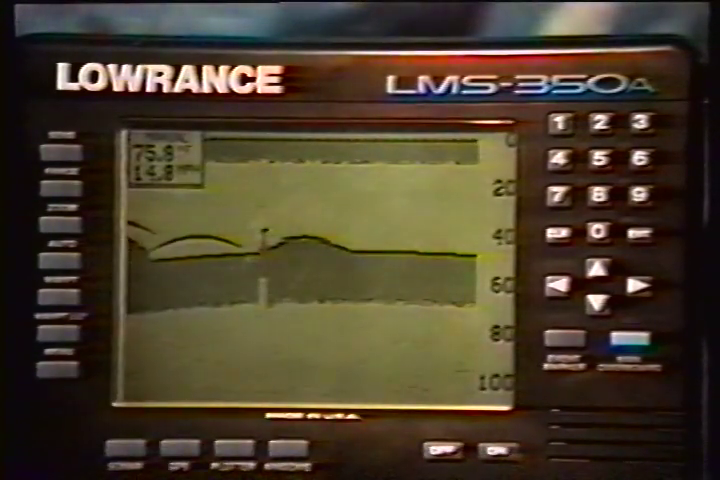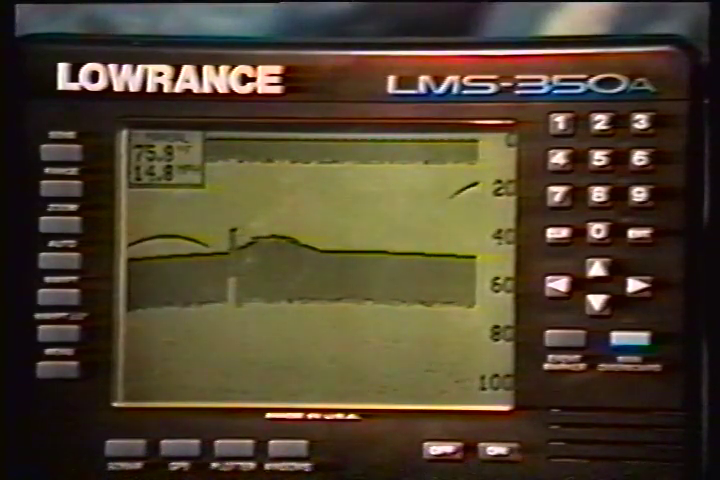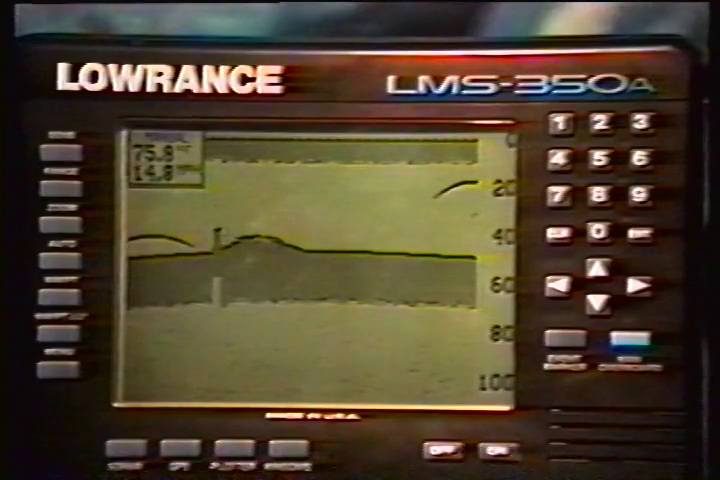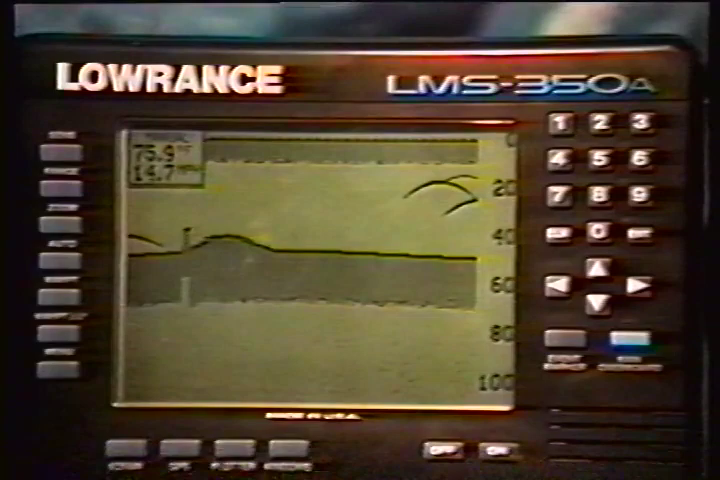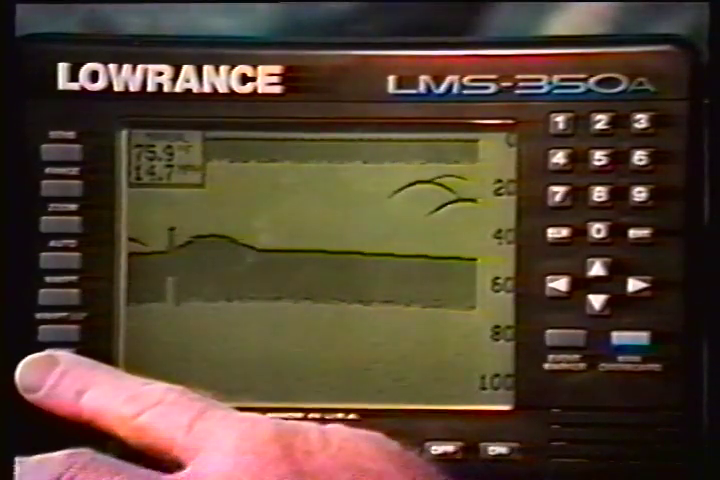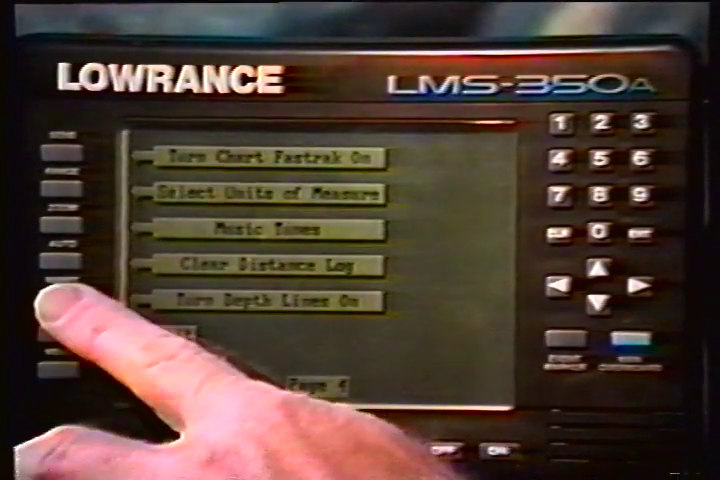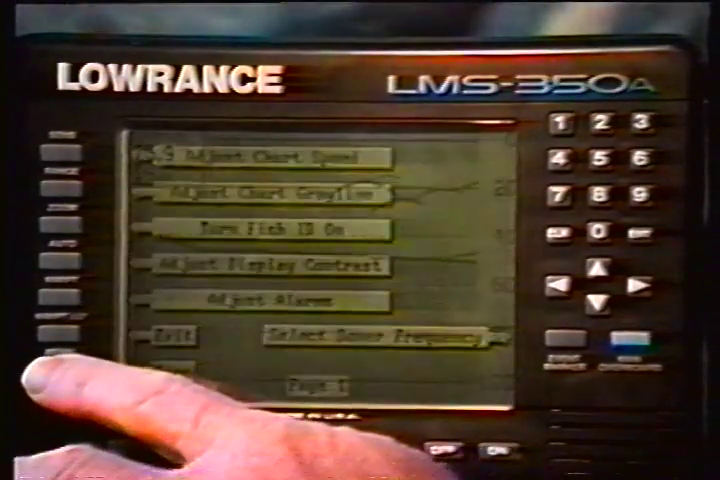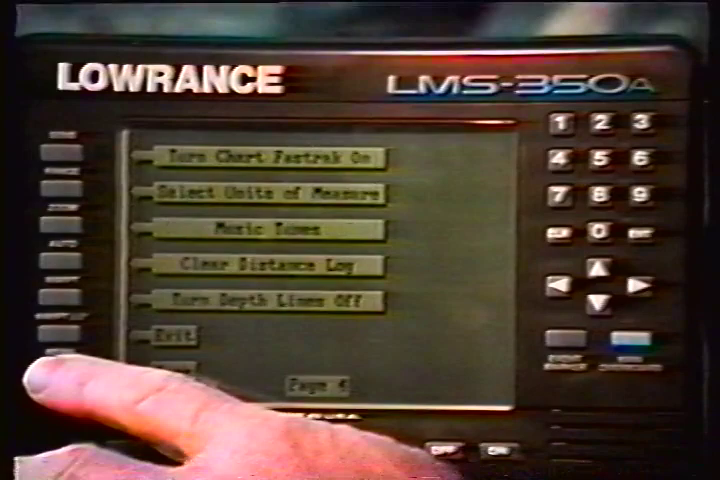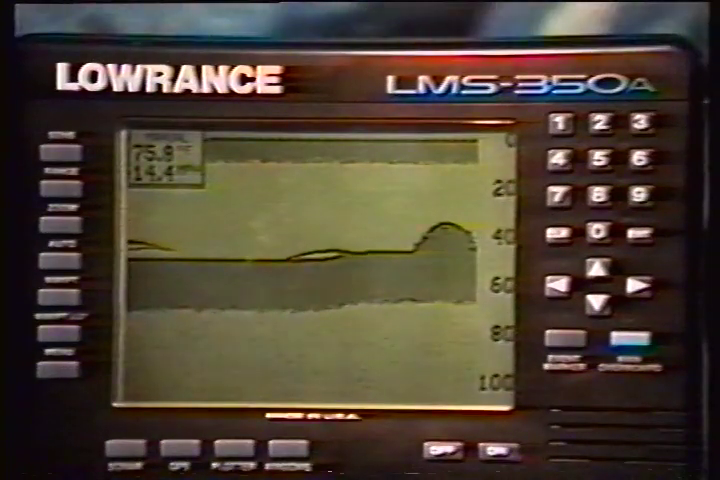The LMS 350A prints depth lines across the display that correspond to the scales on the right side of the screen, as shown on the screen at right. To turn the depth lines on, first press the menu key until the fourth menu page appears. Now press the key next to the Turn Depth Lines On label. To turn the depth lines off, repeat these steps. The label on the fourth menu page now reads Turn Depth Lines Off. Press the key next to that label. The LMS 350A returns to the sonar screen.